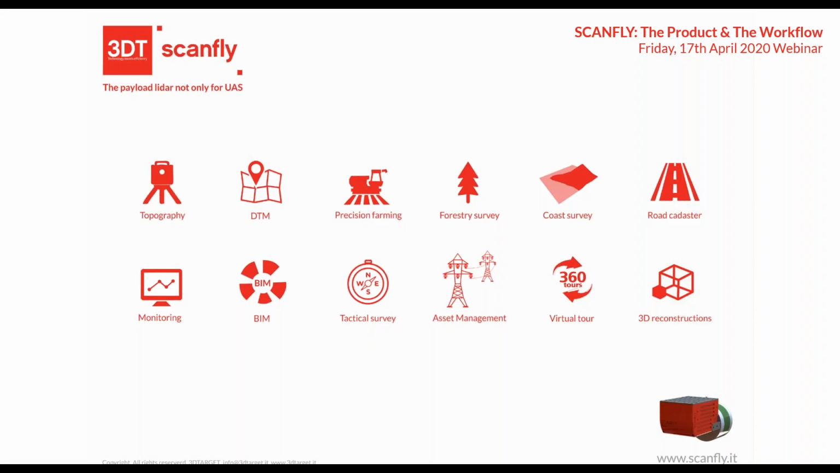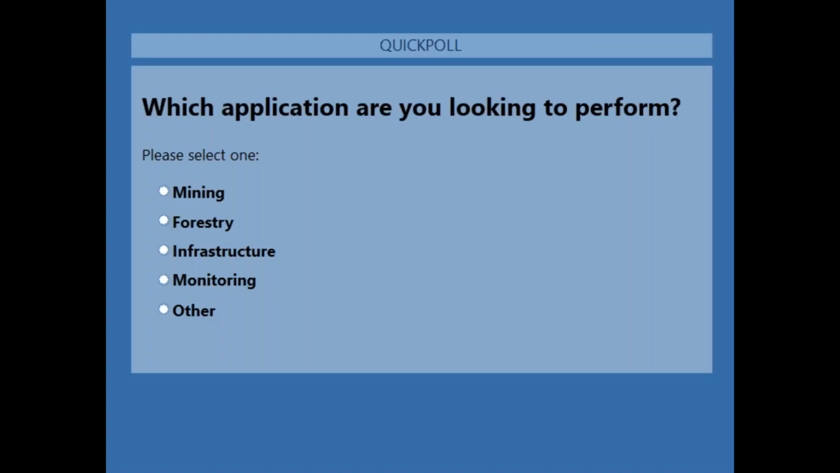So the application. This is a short list of the applications you can apply the Scanfly on. I don't know in which application you guys are more active or you want to have a solution for. So we will have another question of our poll. You can provide your answer. It could be very useful even for developing some specific tool for everybody of you. And yeah, we can apply Scanfly.